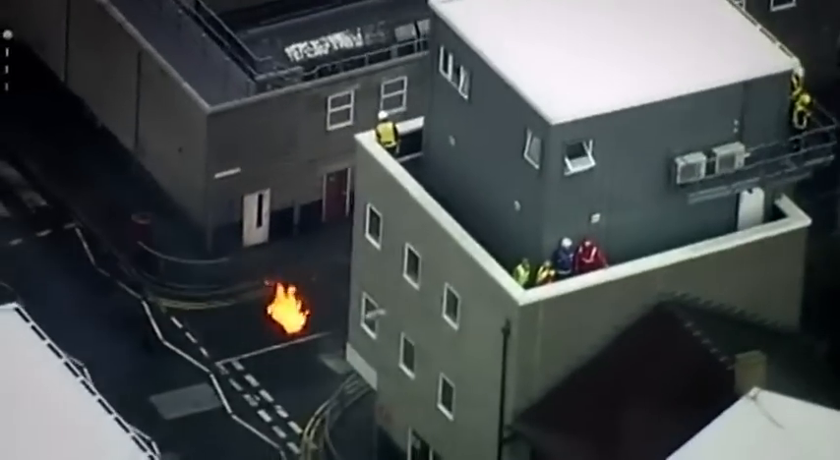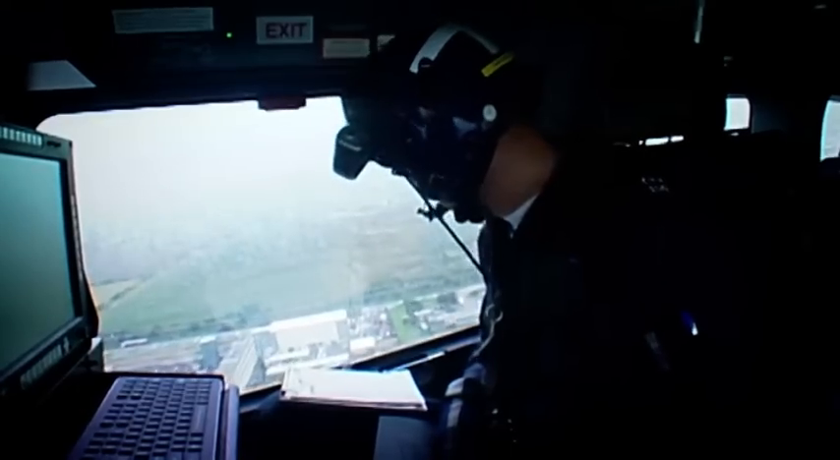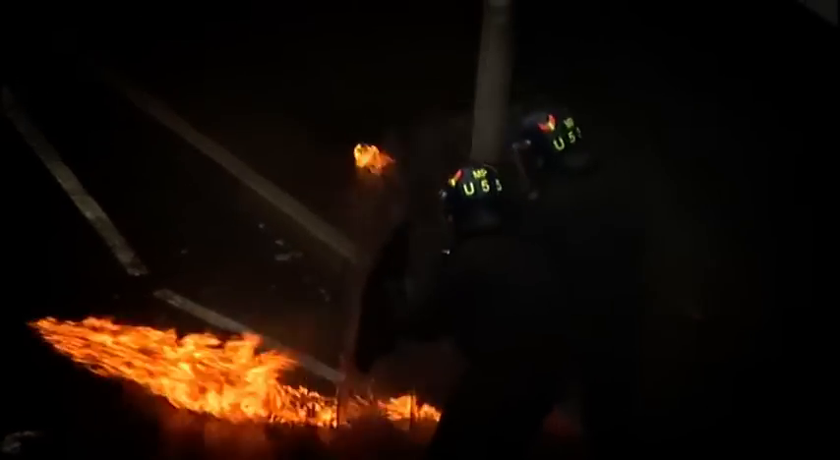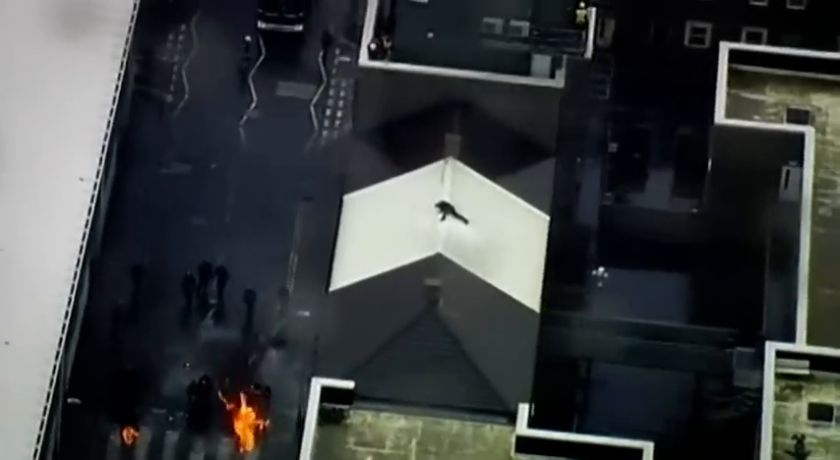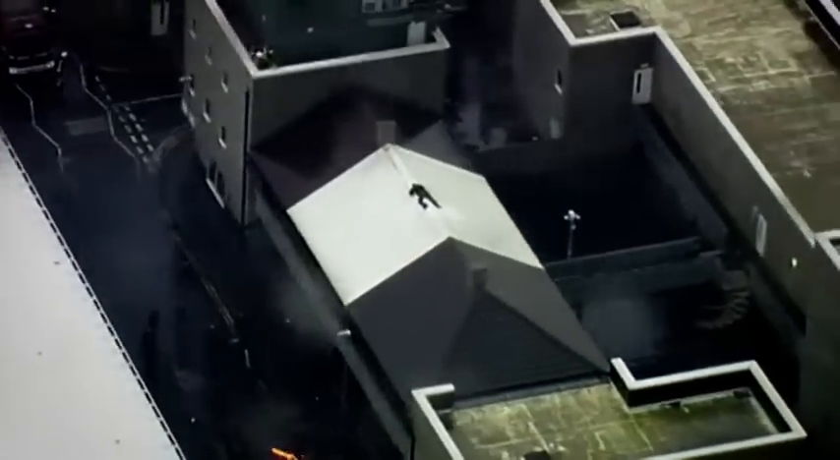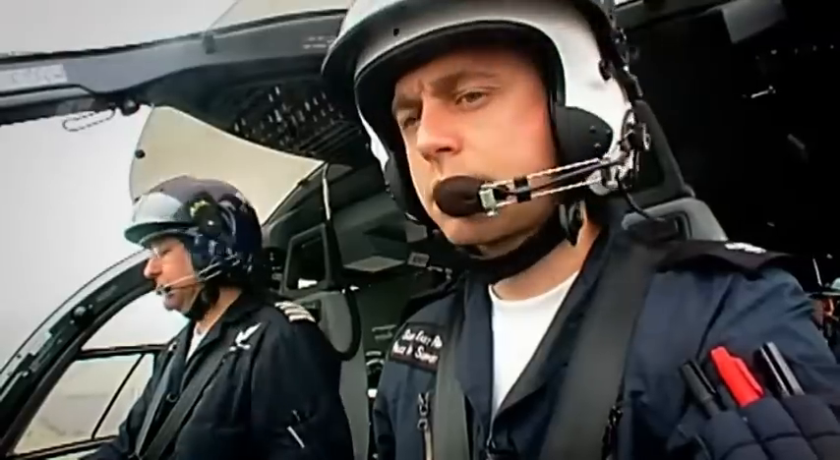What was happening was there was fires breaking out. There was a riot going on, and with our downlink capability, we're giving them real-time updates. It's a useful tool. The Sky Cops will show them things they wouldn't normally be able to see. An urgent message, we have a male in distress on the roof of a building. It's all received, it just picked up on your monitor. Thanks so much, unit deployed, over.